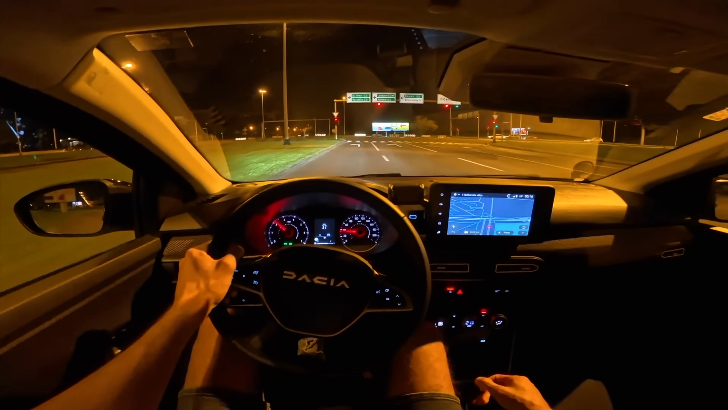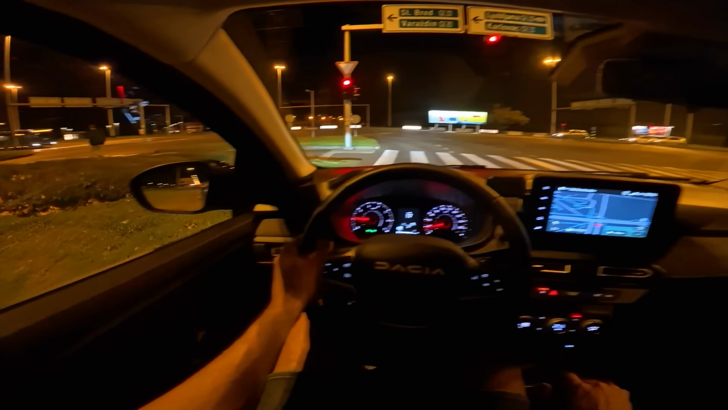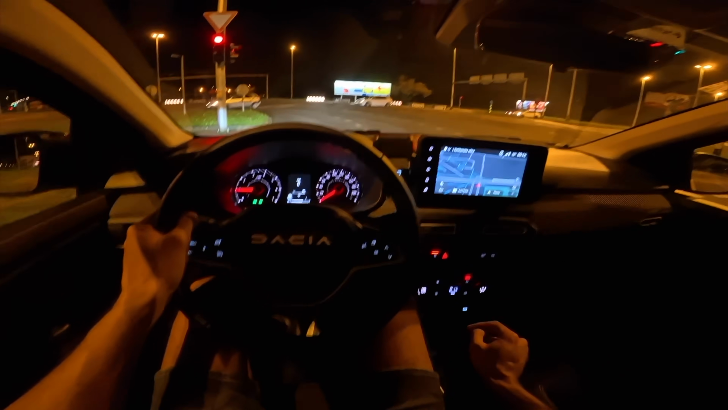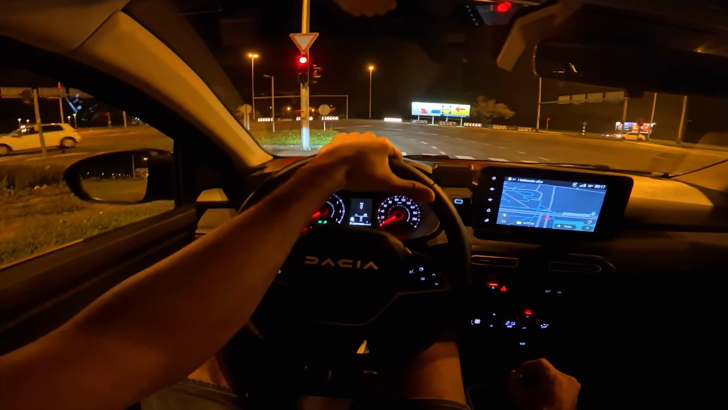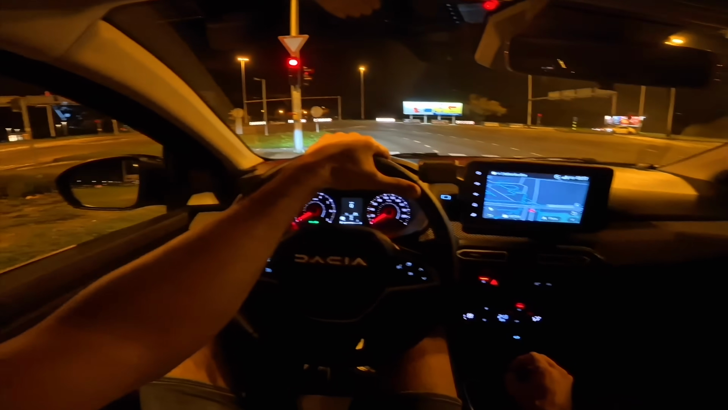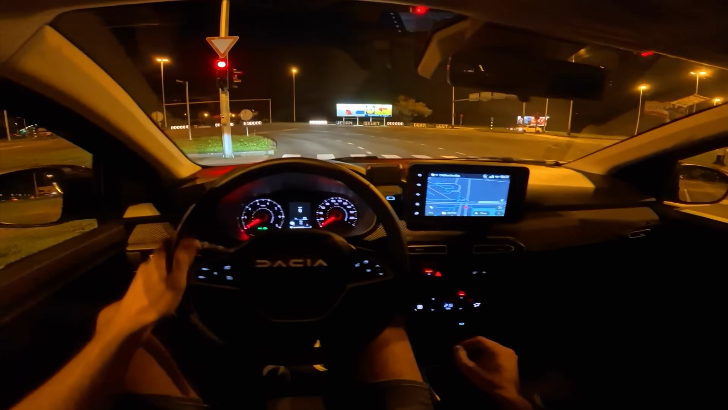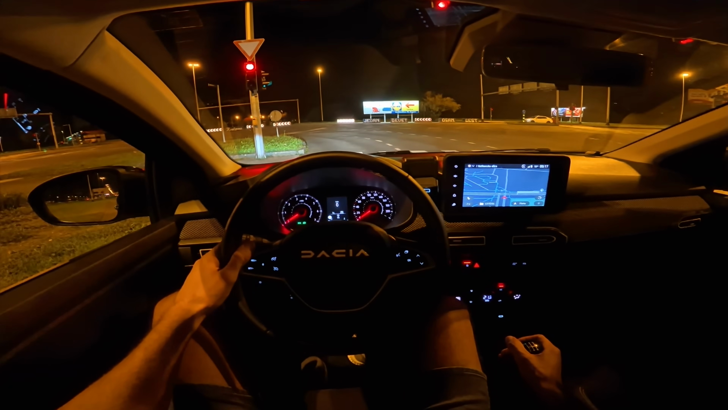What else? I think the car is mostly stable. I forgot, I haven't tested it today for the day review. I'm planning to film it tomorrow. I think this was more or less stable in the bends. Maybe if you really push it, it's going to lean a little bit. It won't be comfortable, but otherwise for regular driving, normal driving, not aggressive, this is really a decent city